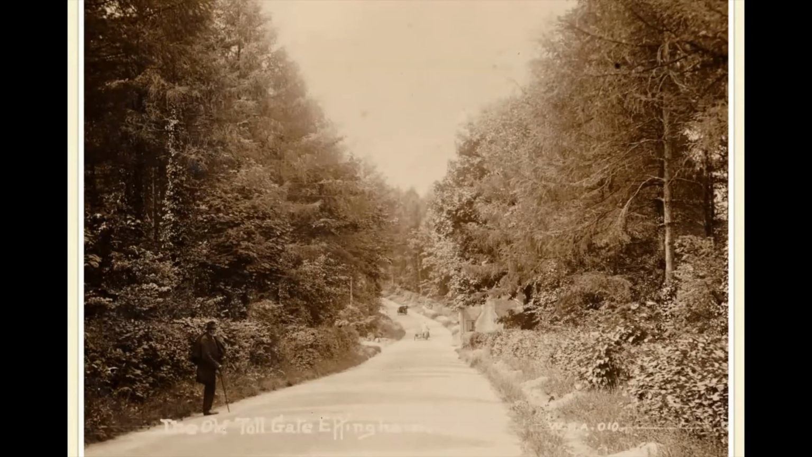This is a wonderful old picture from Effingham. This is the old toll gate at Effingham, a chalk surfaced road. If you took somebody from the 1800s, which is when this was taken, at the end of the 1800s, and plunked them down into Effingham or anywhere around here today, the first thing they would notice and think, oh, that's odd, is the colour of the roads, because they were all chalk surfaced in those days.